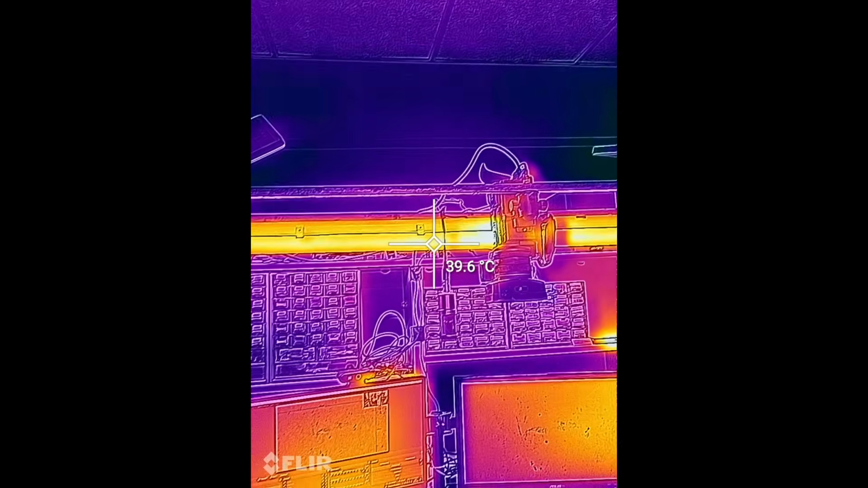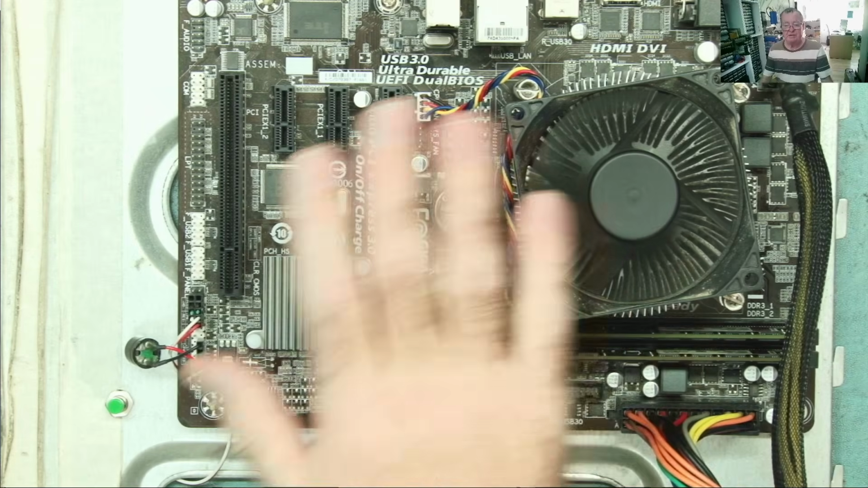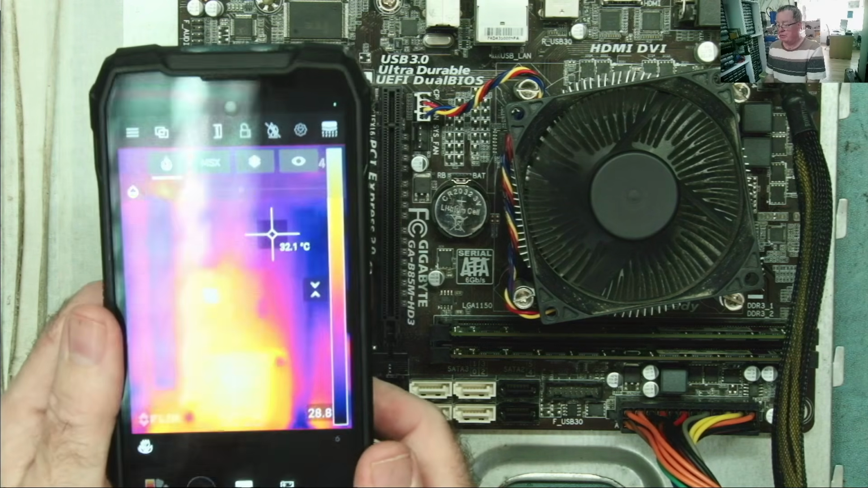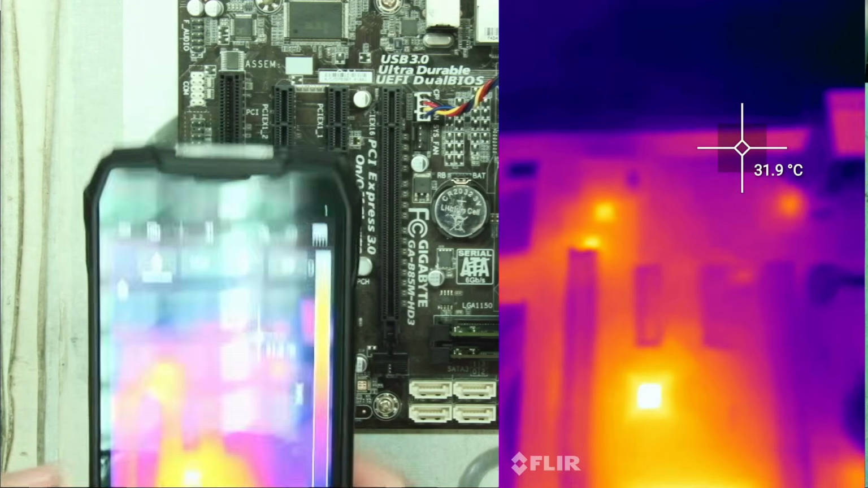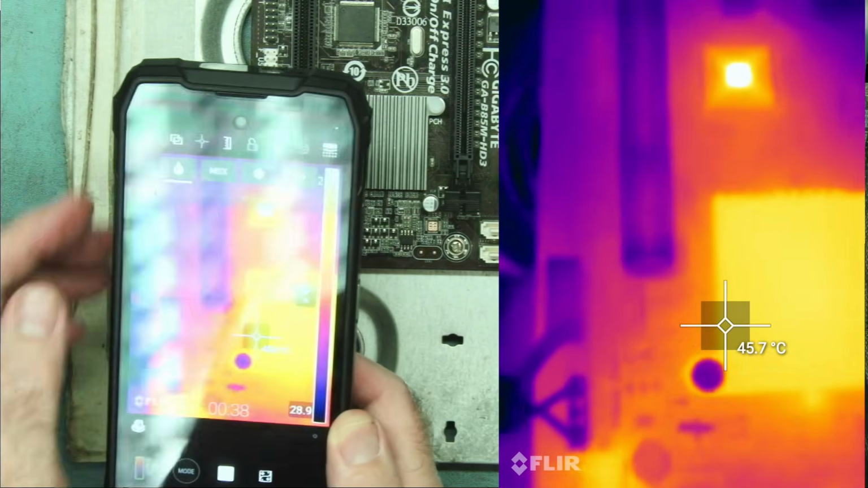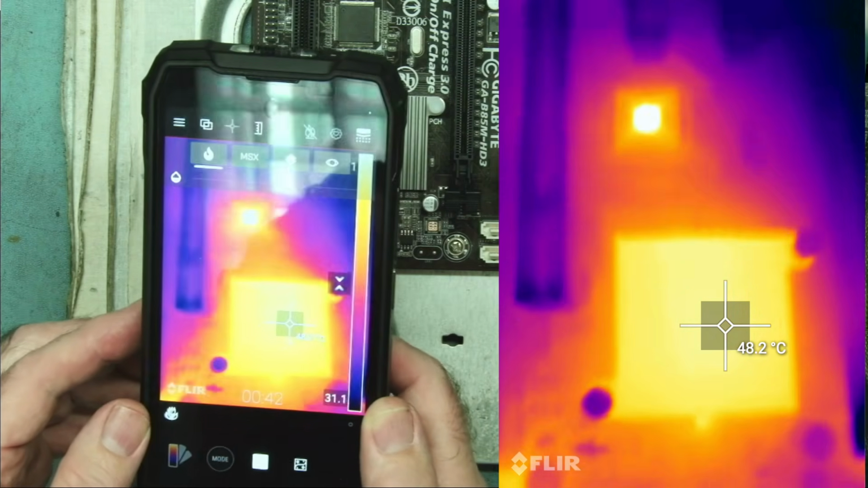Okay, that's the fluorescent light above my bench. Let's get a PCB. This is the motherboard I normally use when I'm testing thermal cameras. So let's just try this. I have it on record so we can also look at what the phone is actually seeing. Now you'll notice at the moment I have the overlay switched off. Okay, so you can see the various chips on here. I can drag the little pointer around to where I want it to read the temperature.